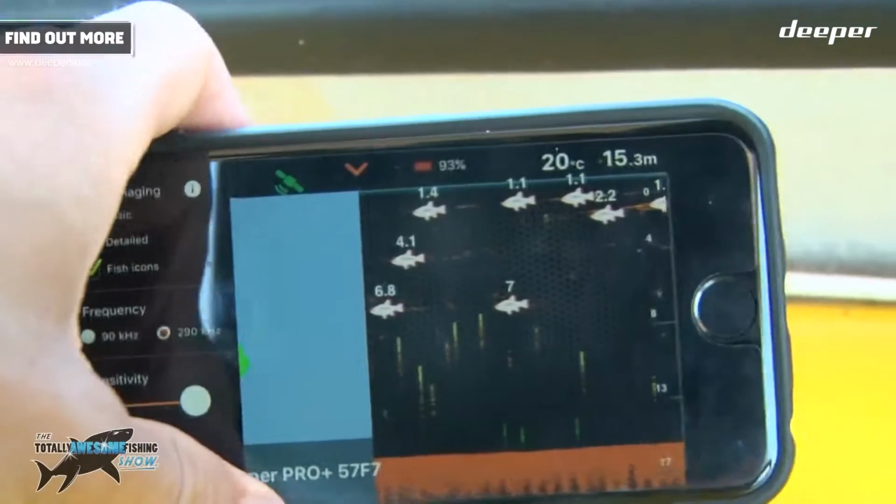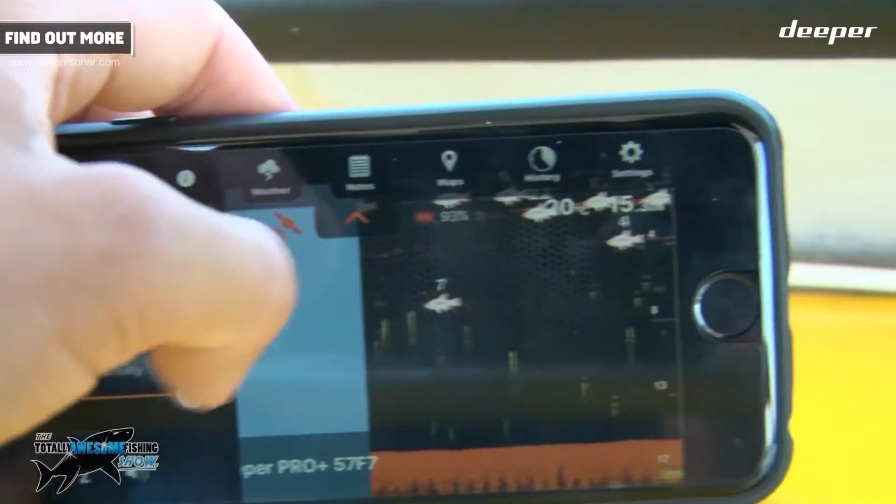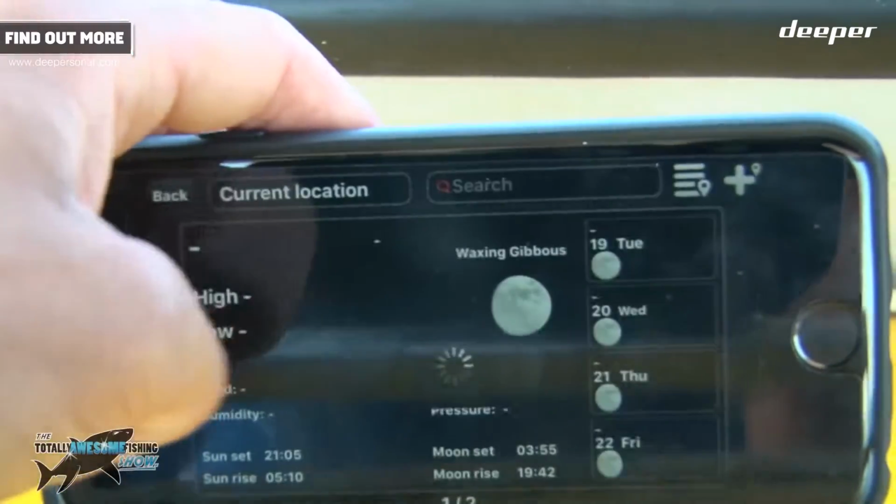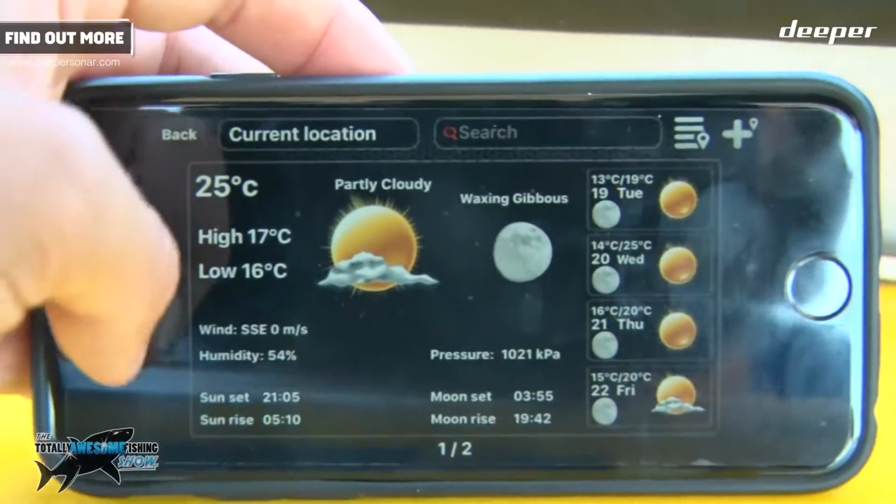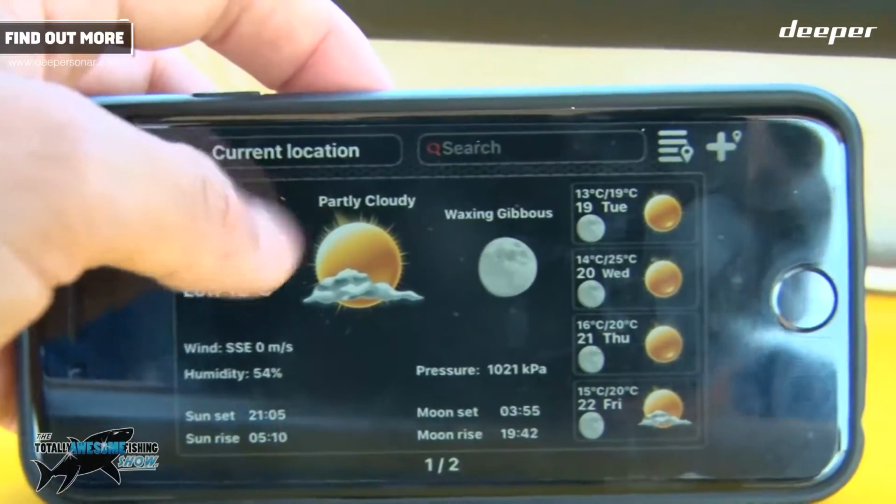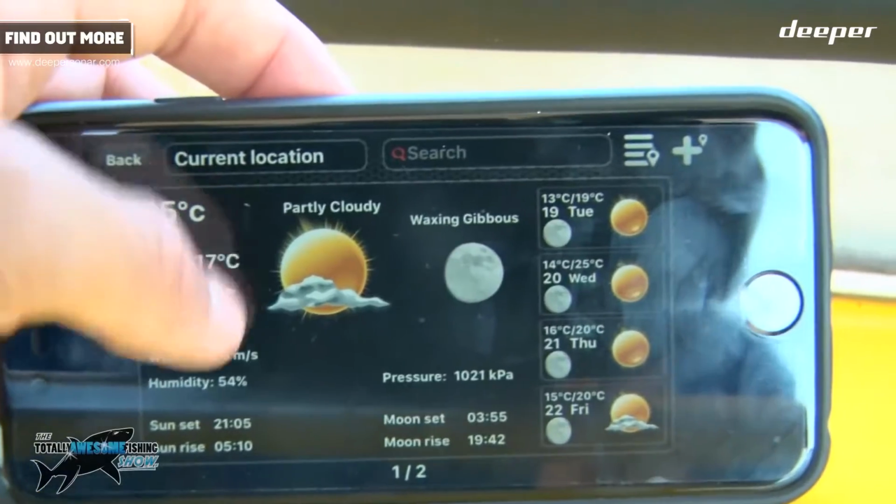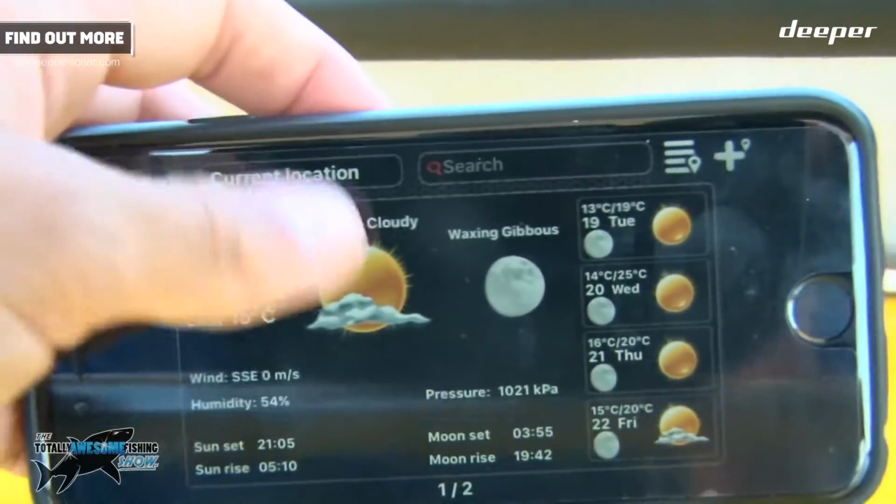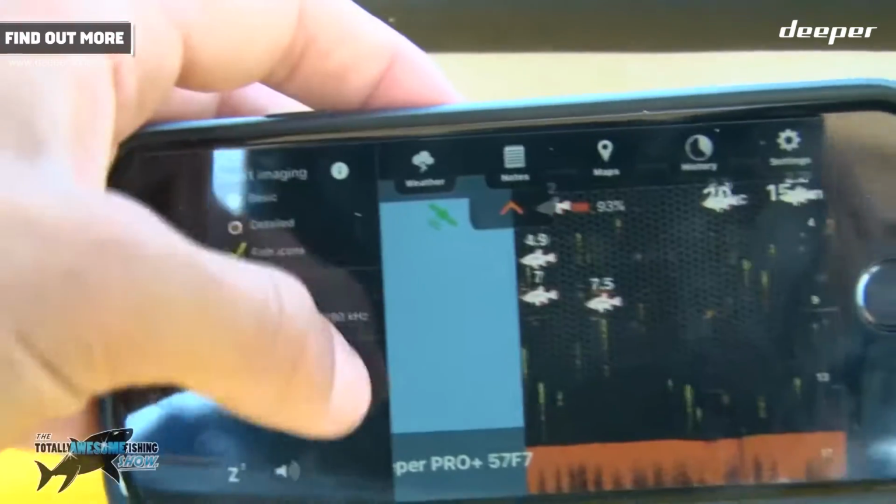And there is actually a really cool weather app built in. You can check the weather over here, and it gives you the weather for your current location. You've got your moon phases, you've got the wind direction, south-southeast, humidity, really good, quite detailed, and you can change it for your favourite locations and everything like that.